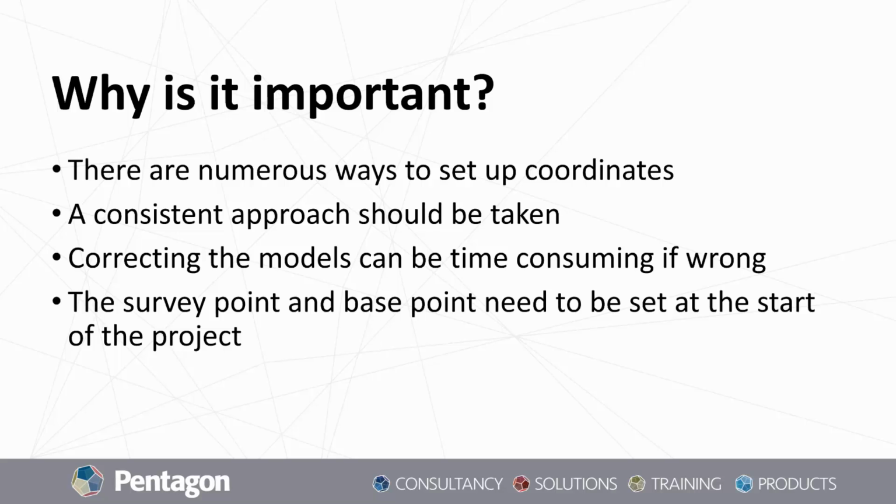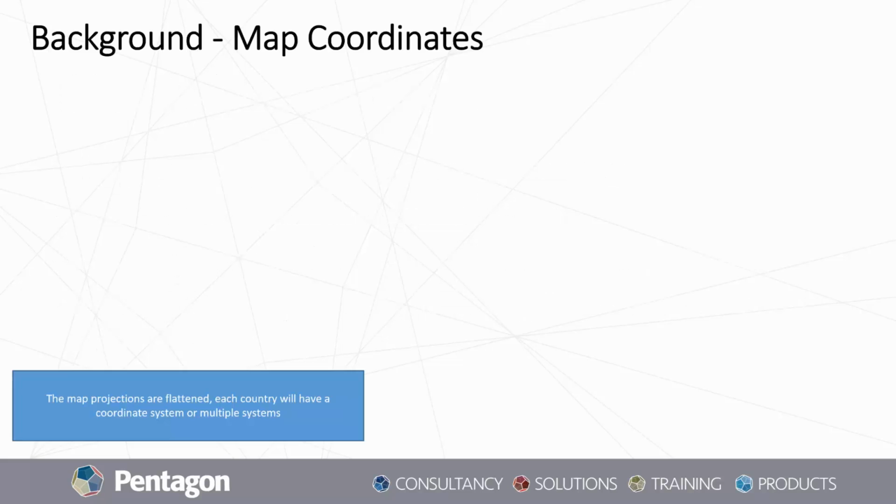The last point there, the survey point and base point need to be set at the start of the project. This is what we're mainly going to be focusing on. Basically what the difference between these points are, why they're important, and how they integrate with point clouds themselves. So I'll give you a bit of background here.